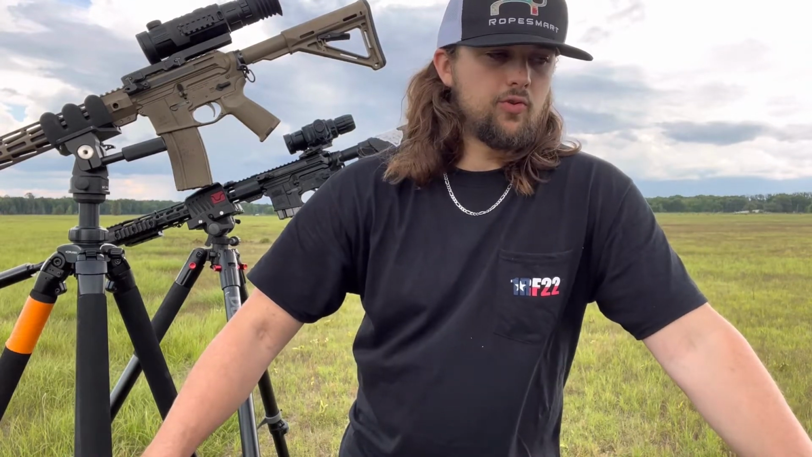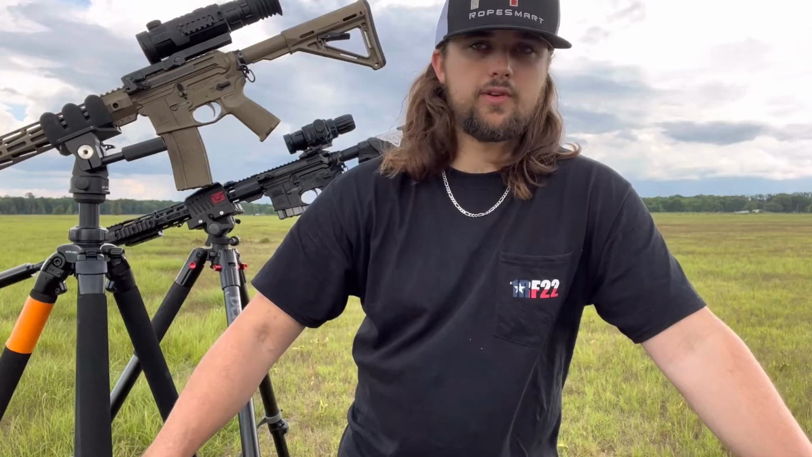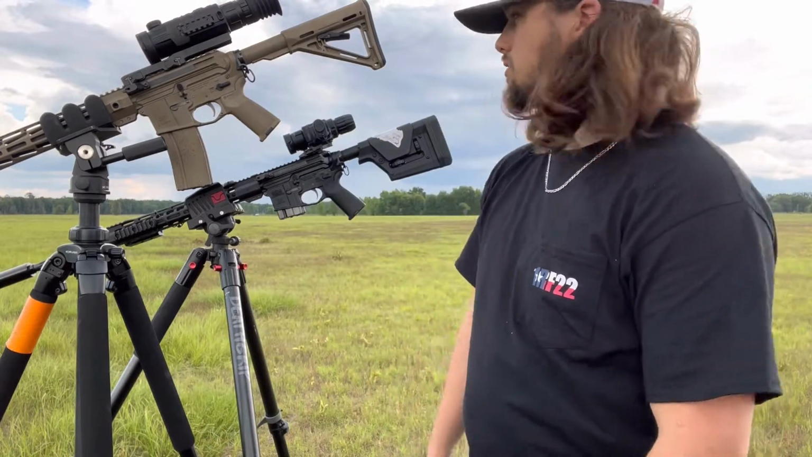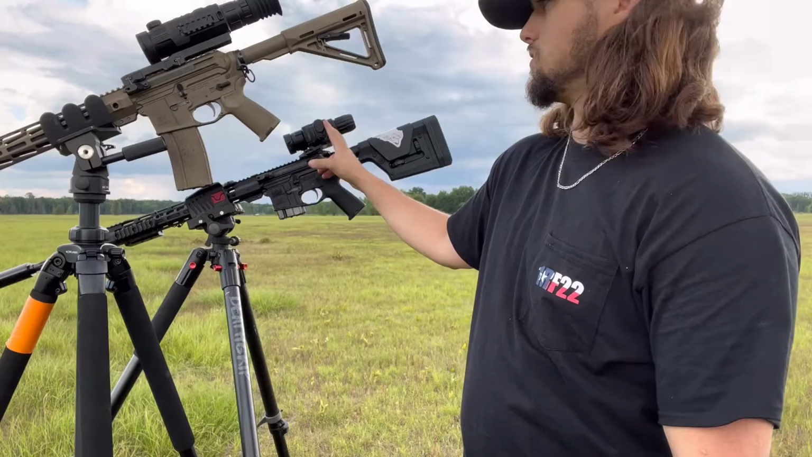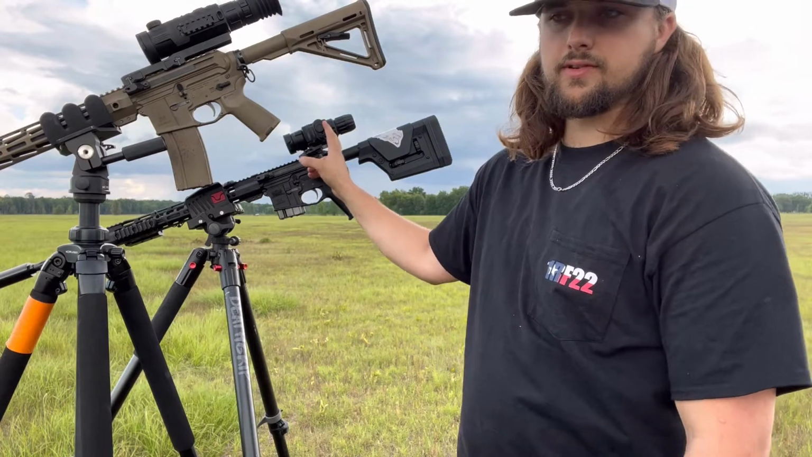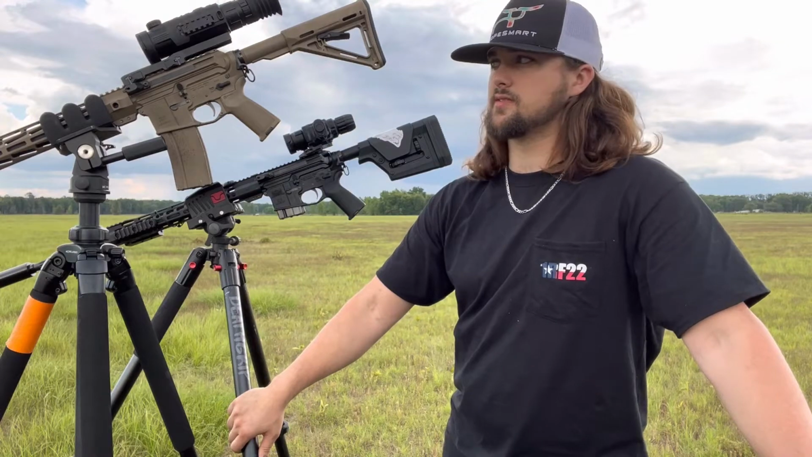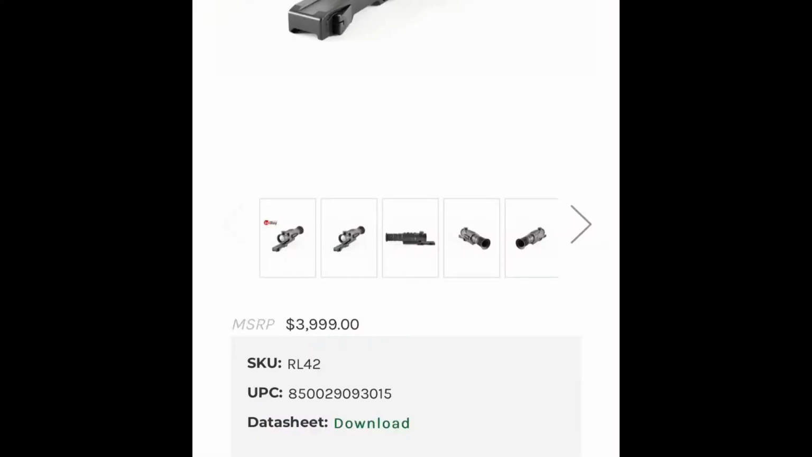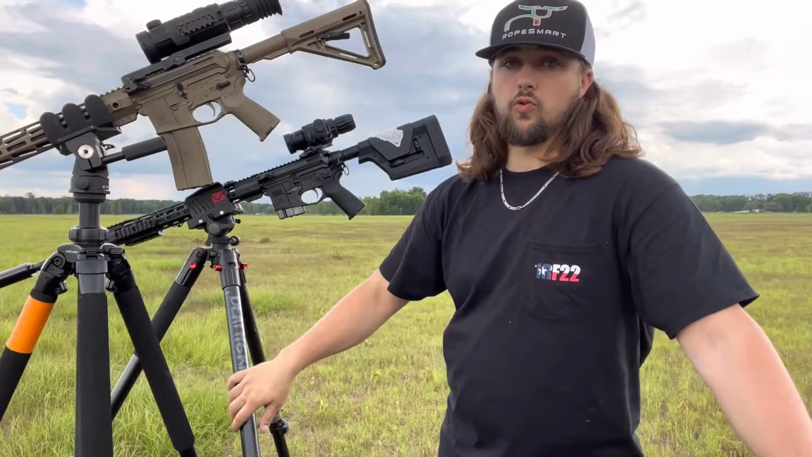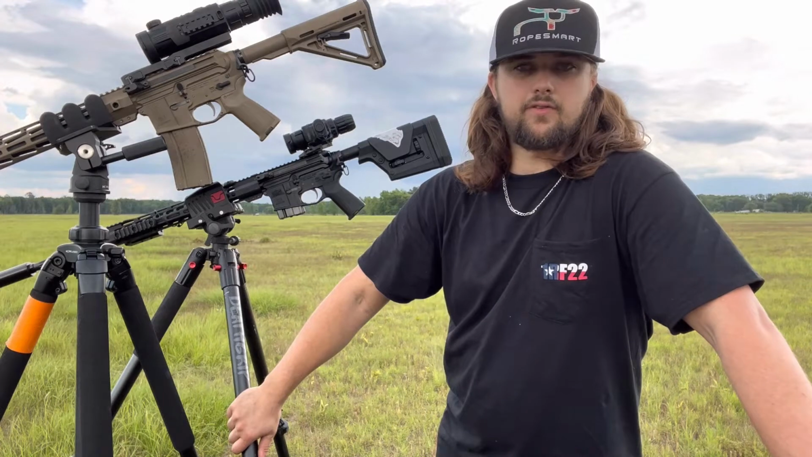I have an ATN Thor 4, 1.25 base magnification, and I also have a BeringOptics Super Hogster. It's a 2.9 base magnification and it goes up to 11.6. And then I have this Iray Rico Mark 1, which is a 4 power base magnification. I forgot what it goes up to. The ATN goes up to a 5 power.